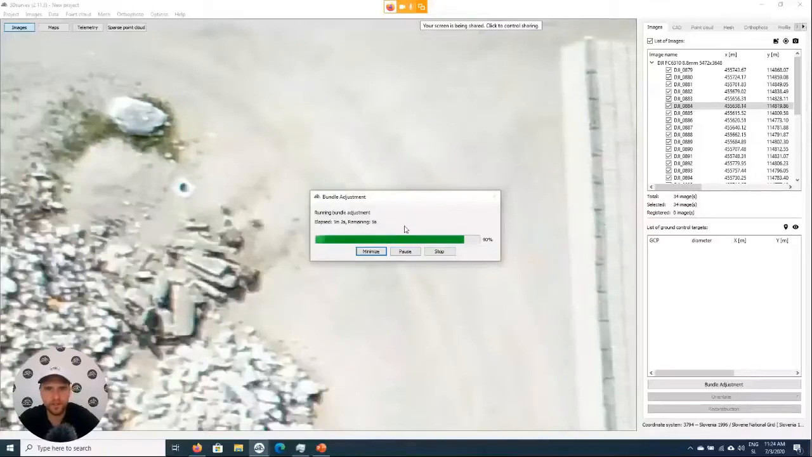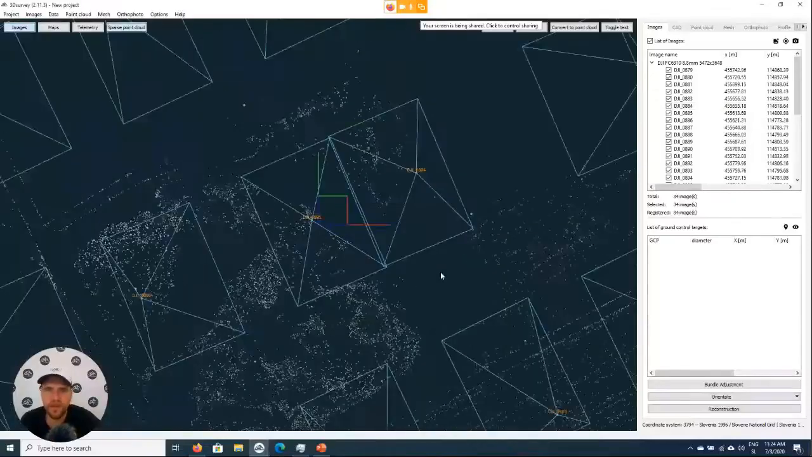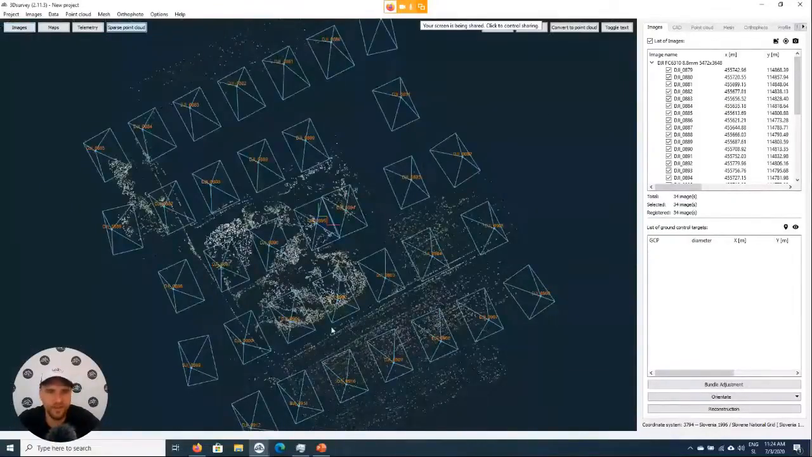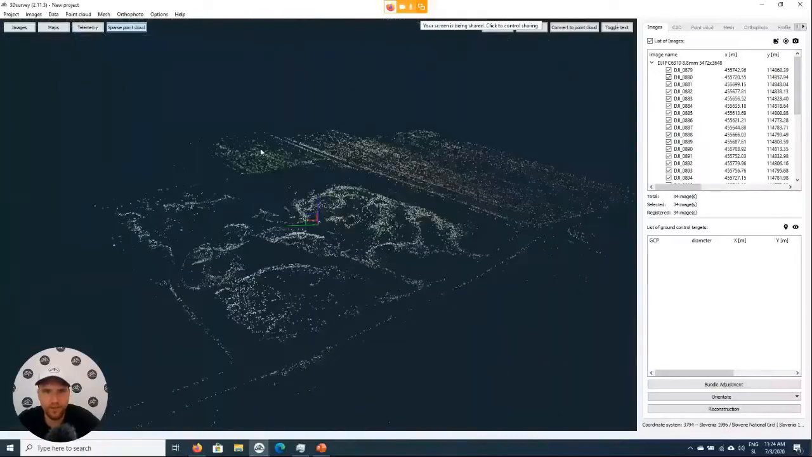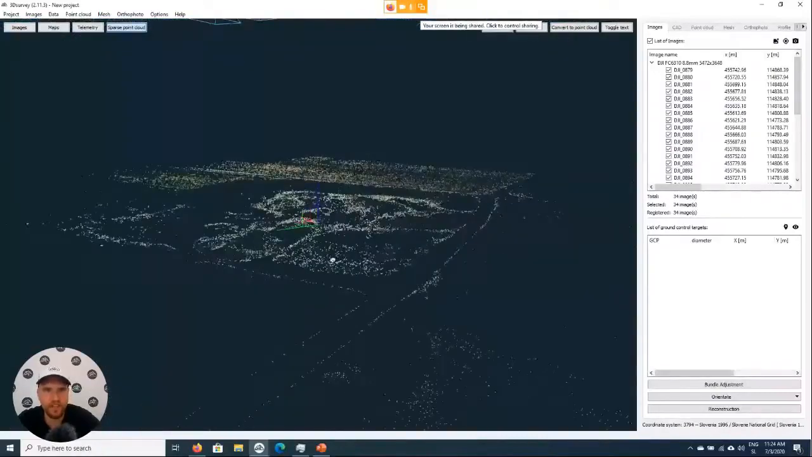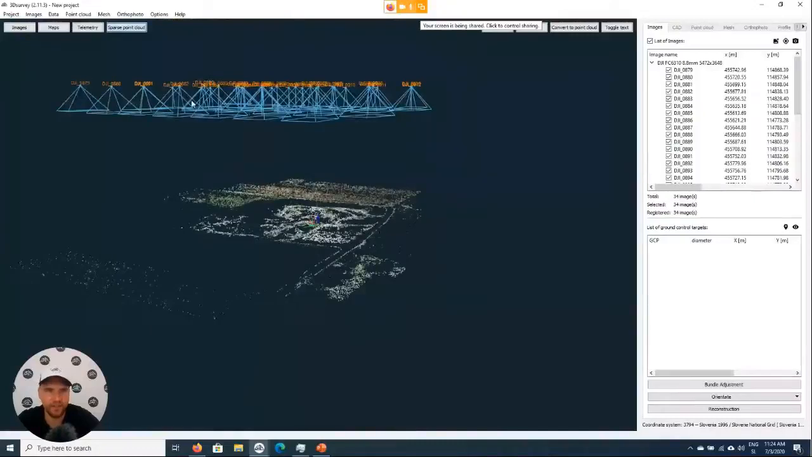So, okay, this laptop is pretty good, so it will finish just about now. And this is the result of bundle adjustment that we get. We get already the approximate shape of the terrain, and we get more accurate positions where we recorded these images from. Now comes the second step, that will be georeferencing or orientation.